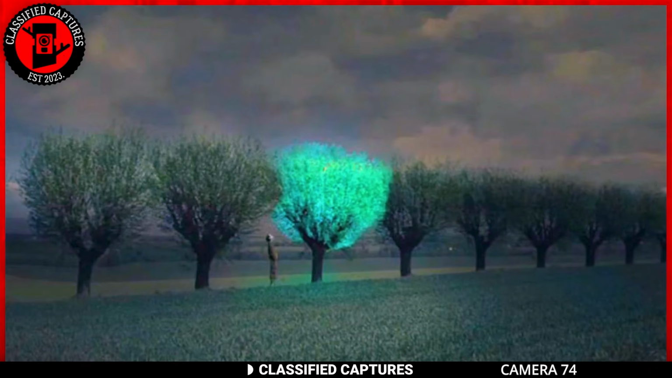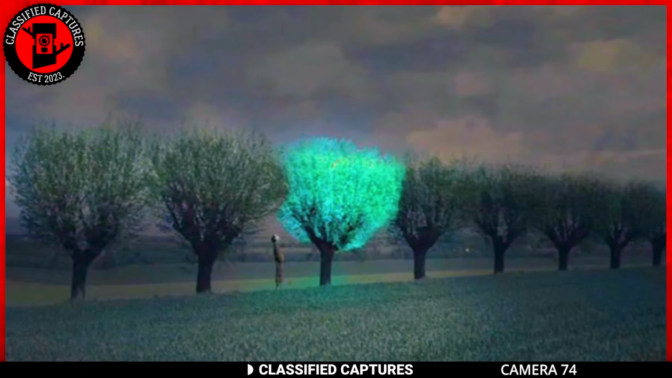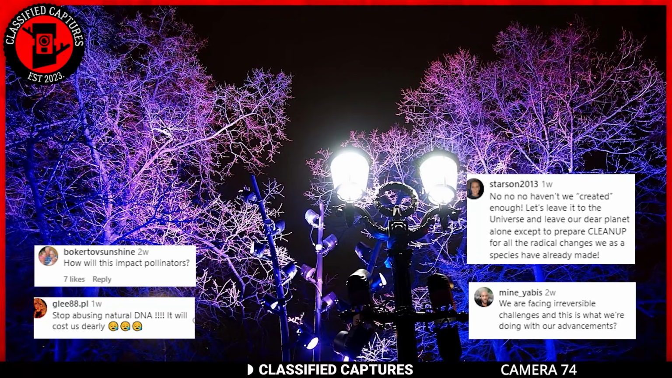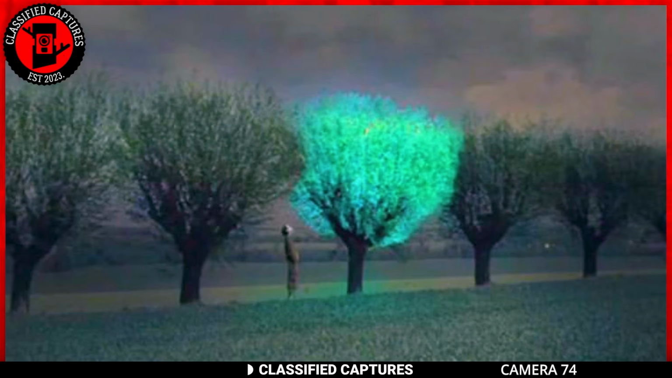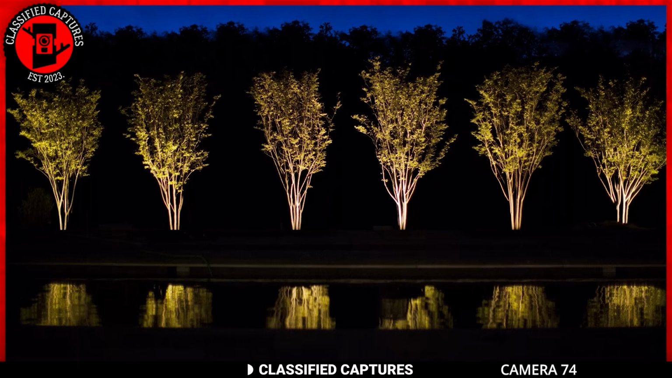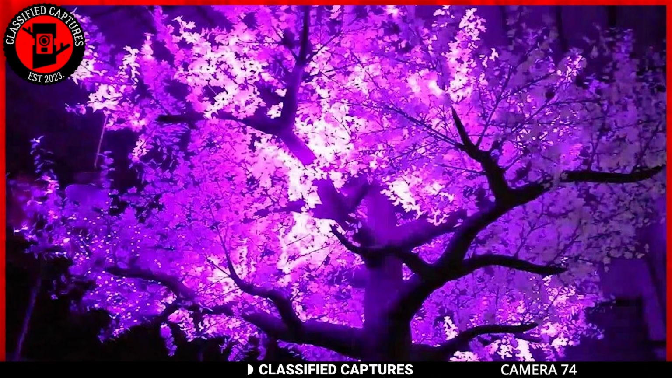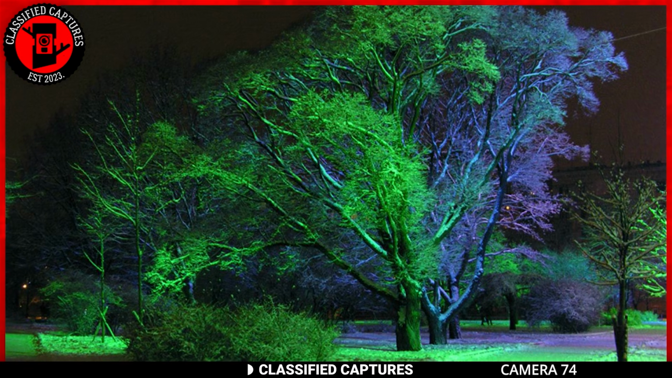Some are concerned that the genetic modification of these trees could have negative effects on the environment and human life. After all, we rely on plants for oxygen, and any changes made to their genetic structure could have unforeseen consequences. While bioluminescent trees could be a significant step forward in terms of sustainability and beauty, it's important to consider the potential risks and weigh them against the potential benefits. What do you think? Could this be a groundbreaking innovation or a potential threat to human life and the environment?